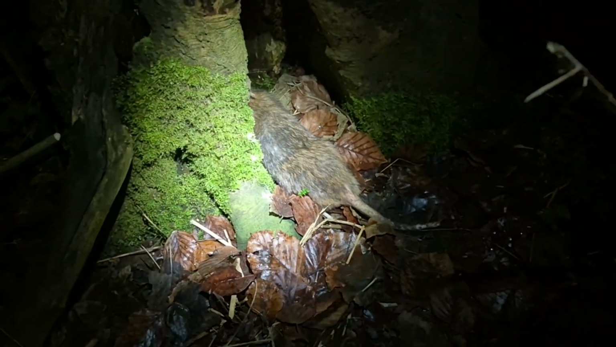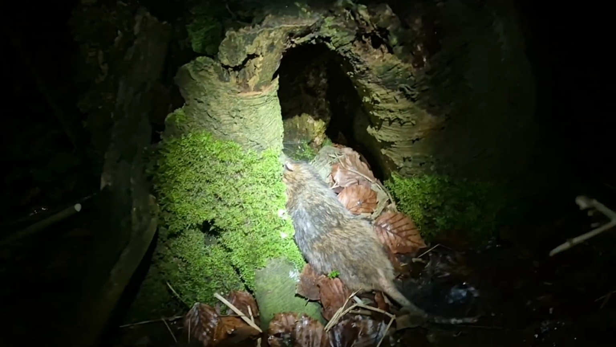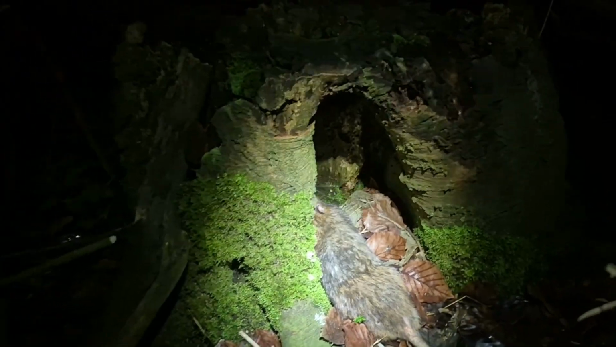So after taking that shot, I thought I actually messed that one up, sort of body shot him. But I do find the rat later on, buried in the bottom of a tree.